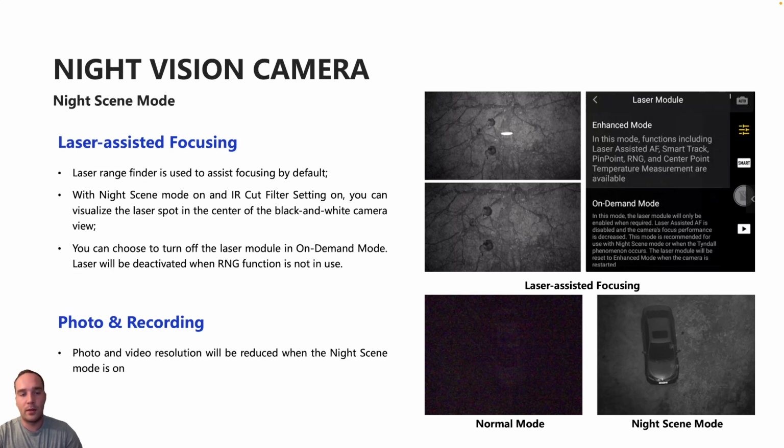Finally, it's also important to note that your photo and recording resolution can be reduced when the night scene mode is on.